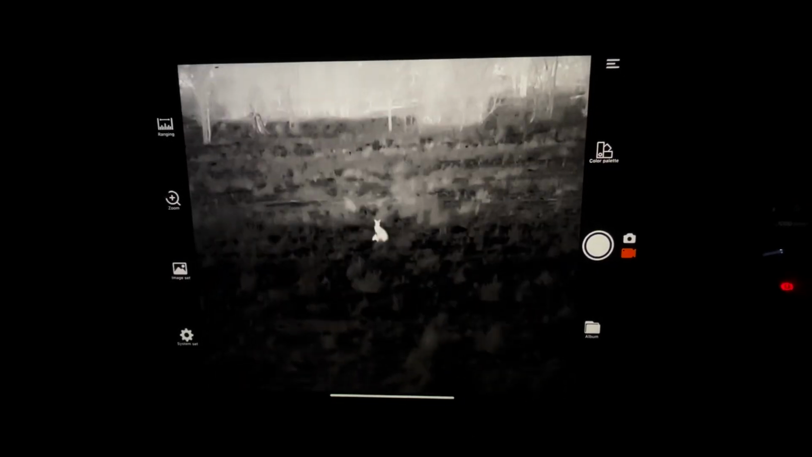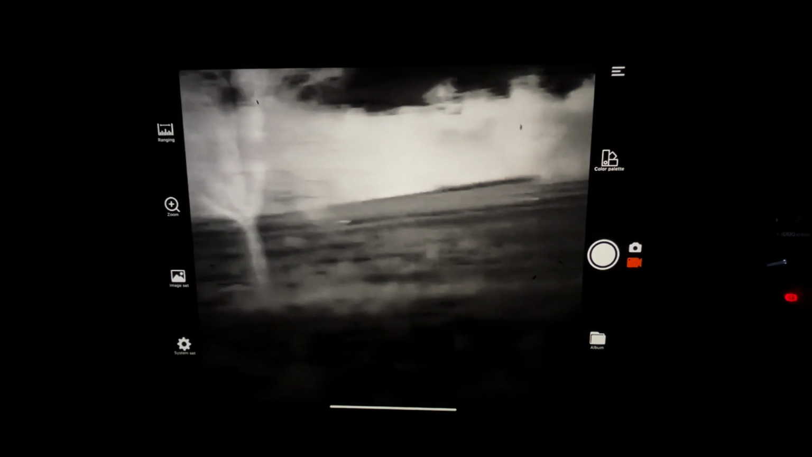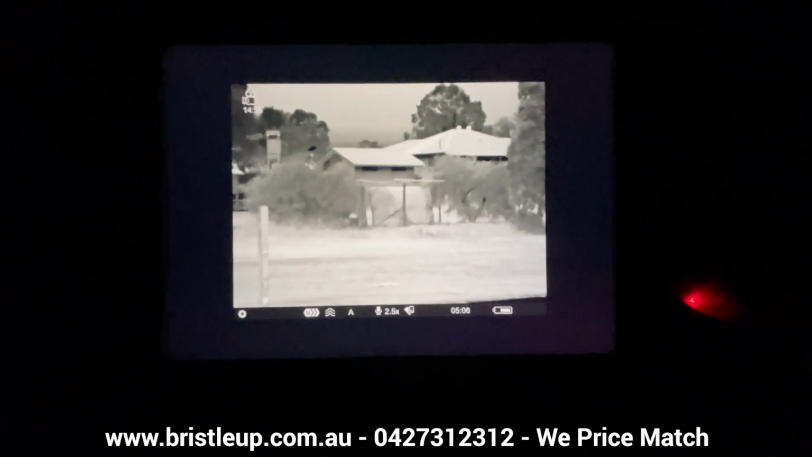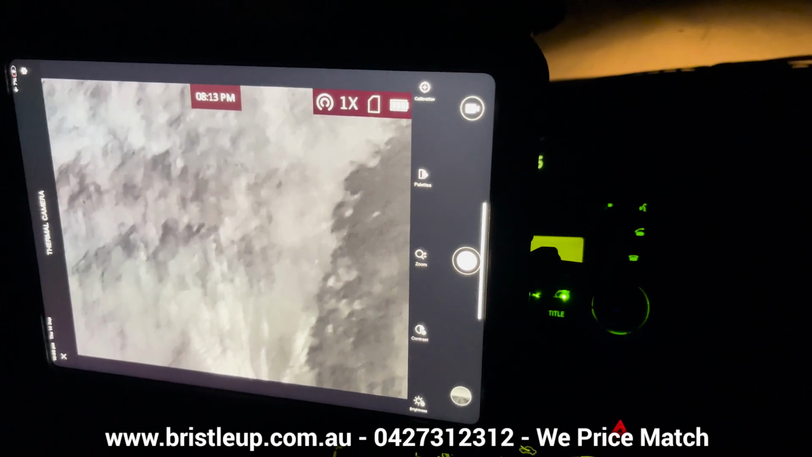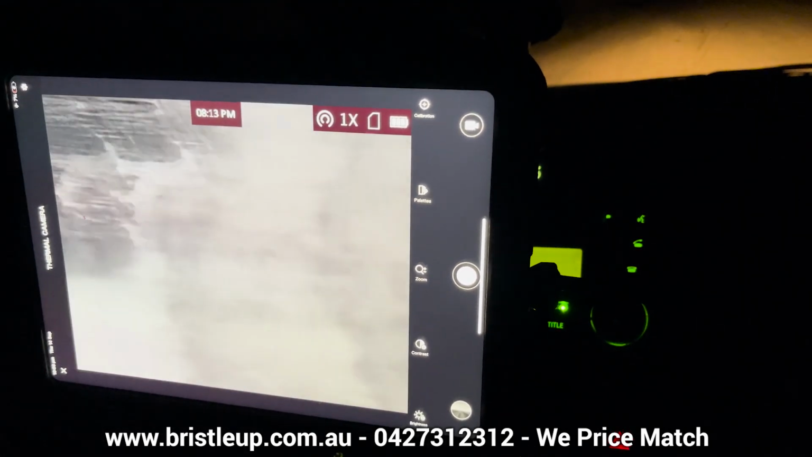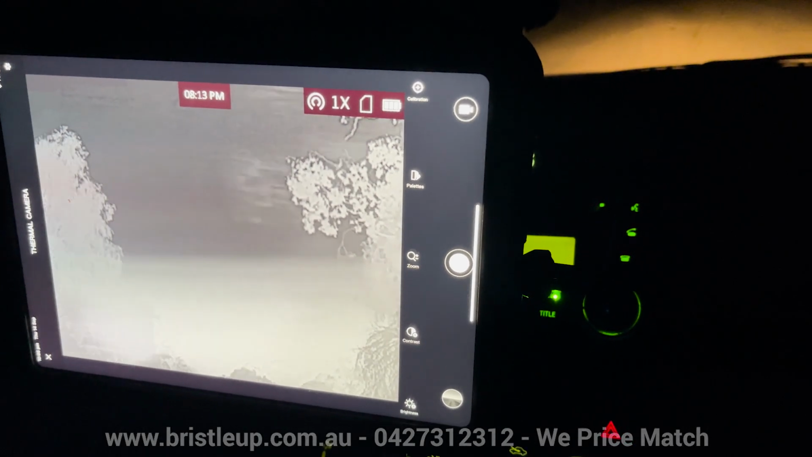However, not all thermals perform well wirelessly. Image quality degradation can occur, sometimes not so bad, but sometimes unusable on many models. Interference from devices in your vehicle can cause lagging and glitching, particularly on models that use 2.4 GHz Wi-Fi, which is 99% of all thermals at the time of filming.